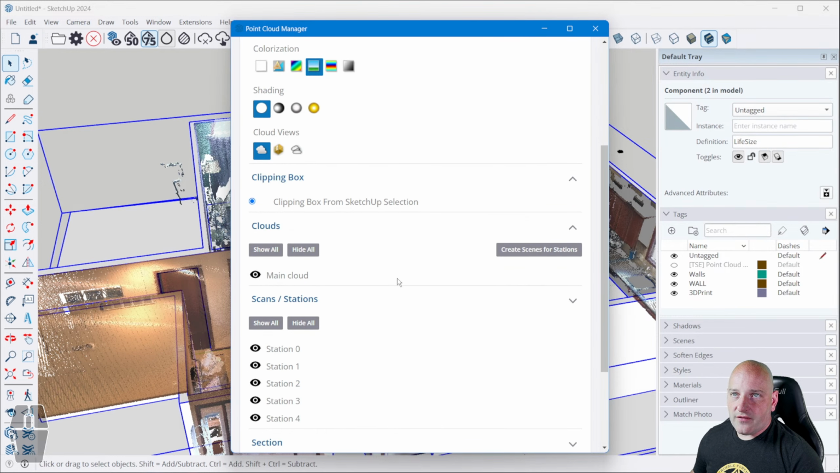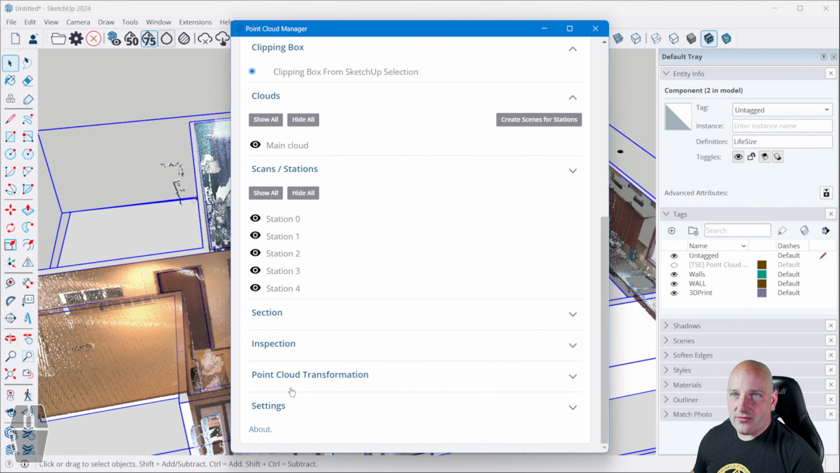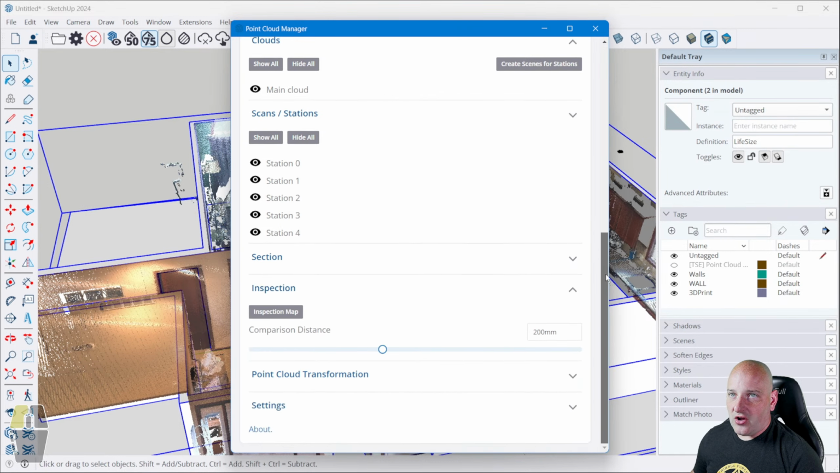Got our color-coded elevation. We have our main cloud. We have our stations. Okay, there's a button here called inspection, and you can set how close you want this to be. So if I need this to be modeled within, I don't know, 2 centimeters, so my walls must be within 2 centimeters, or if I need it to be within 1 centimeter or 10 millimeters, or 1/8 of an inch, or whatever you want it to be, you can set your distance